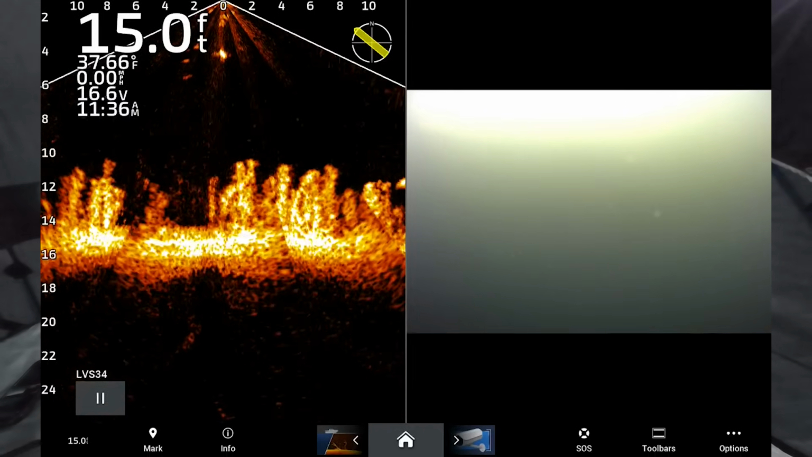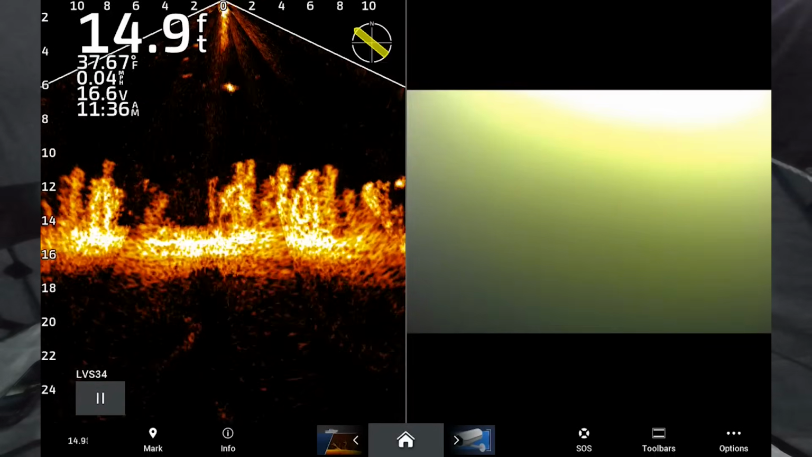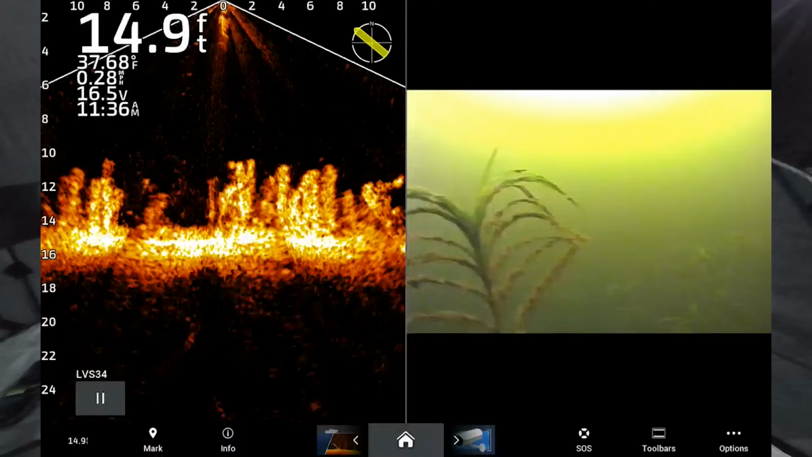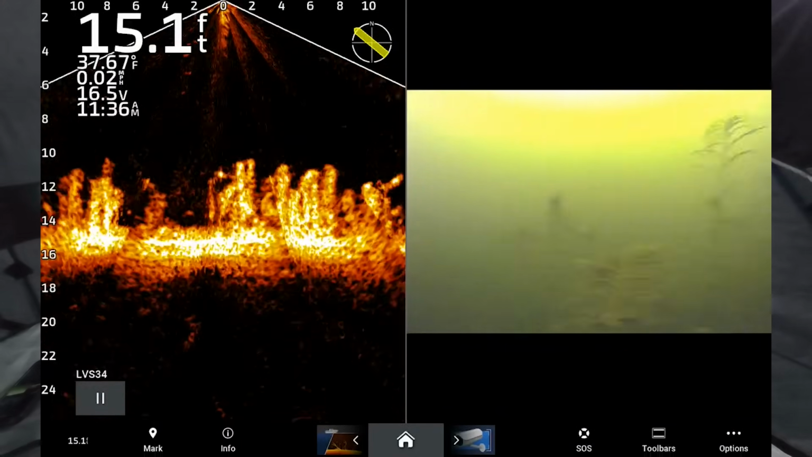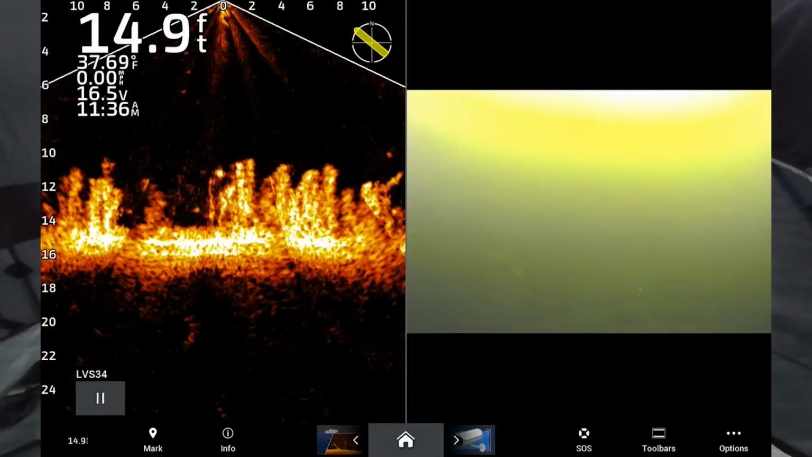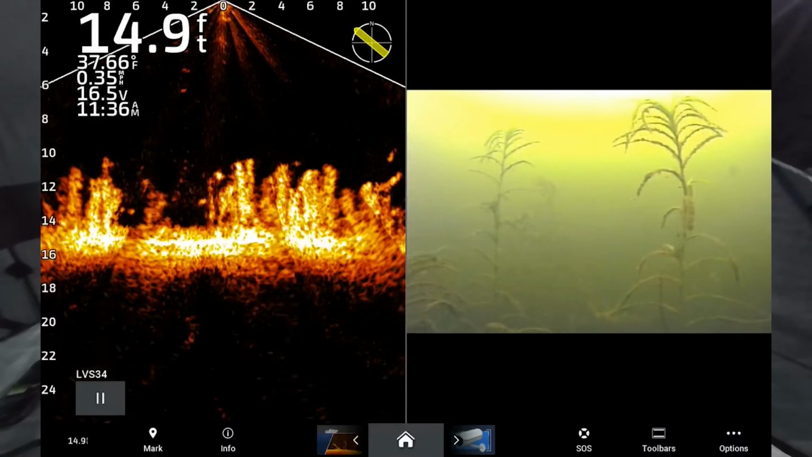So see here, our camera going down there at the top of the screen. I got a little twisty twist here. So there's our camera going down, camera's still going down. We're right at the tippy top of them weeds, and just like that, we are down there. You're looking at weeds, and you can see it on the Livescope. You can see the camera go up, and see them tall weeds there. Let's look at those with the camera. Boom, that's what we're looking at.